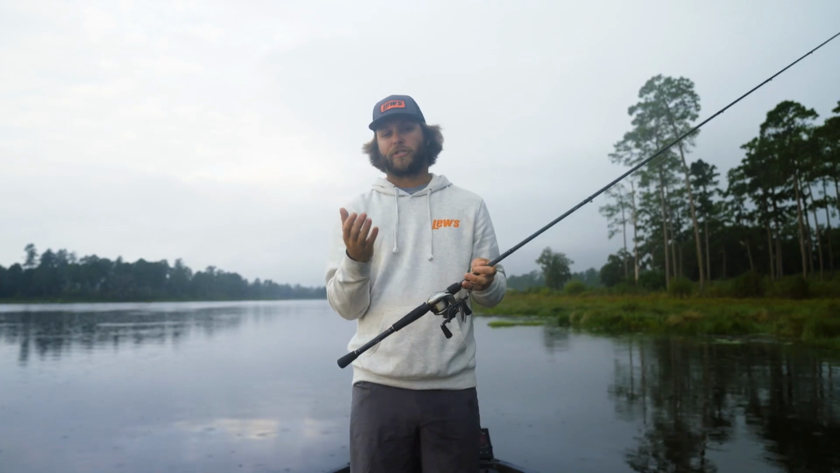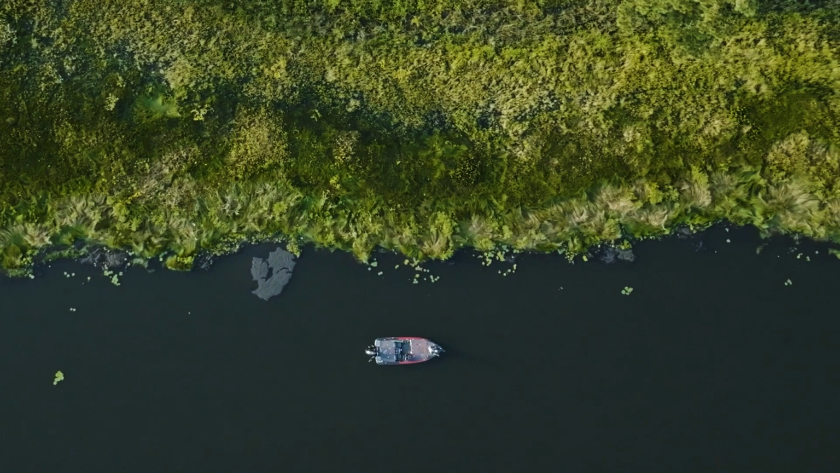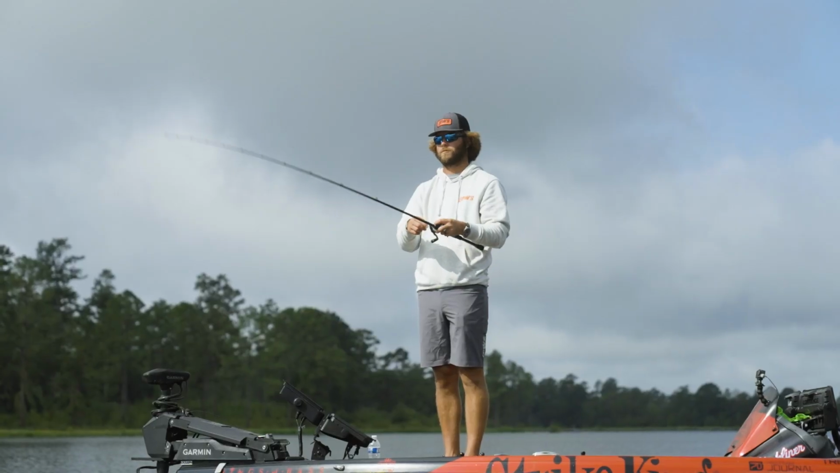Now, boat position is just as important. So if you're going down the bank, I like to get tied up against the bank. I like to 45 the bank so I can always keep that bait in that strike zone.